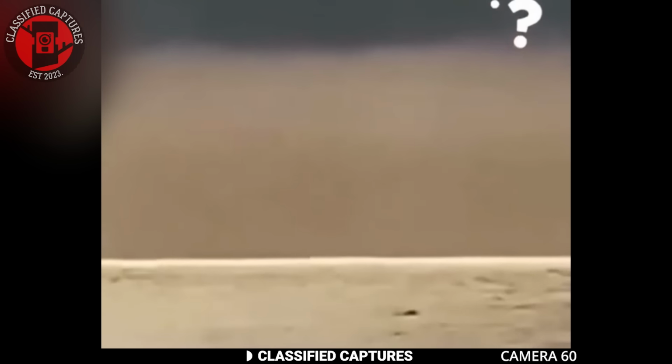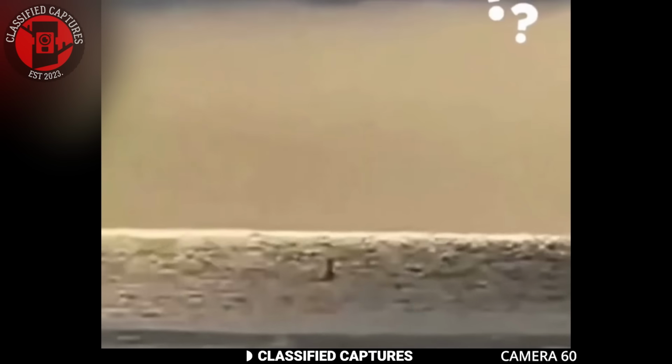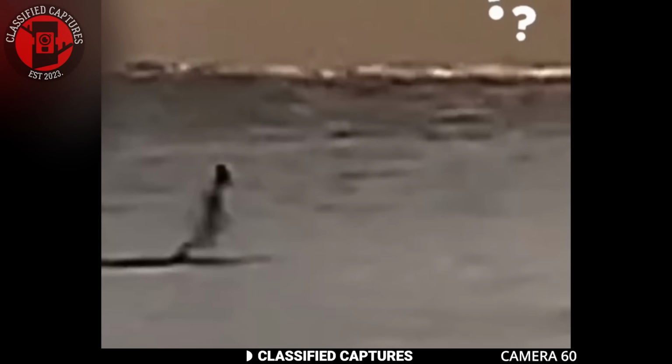The tail wasn't smooth or flowing like that of a dolphin, but instead seemed almost mechanical, stiff, and oddly proportioned to its upper body. As quickly as it had appeared, the creature plunged back into the depths. Was this a glimpse of the mythical mermaid, or perhaps something else entirely? An unknown species that defies explanation. What do you think?